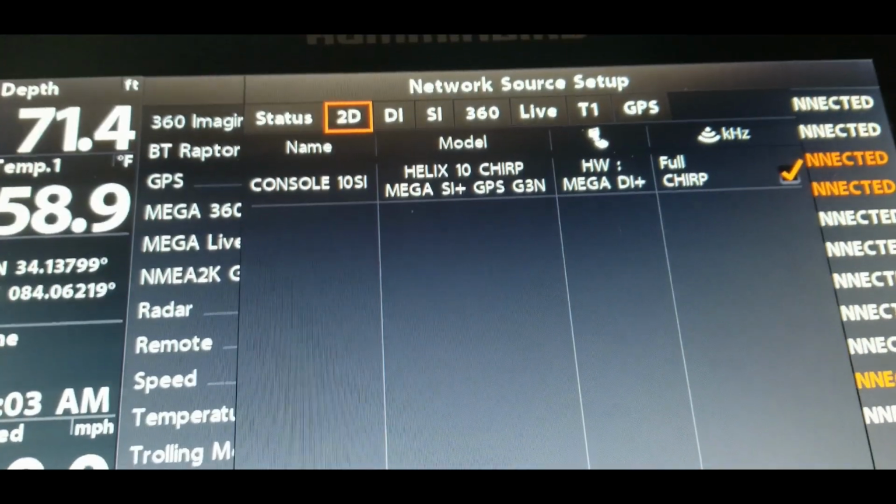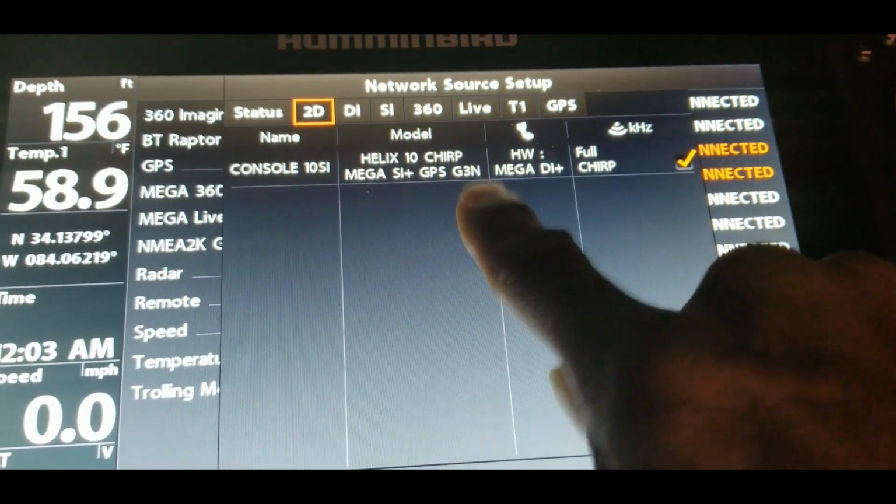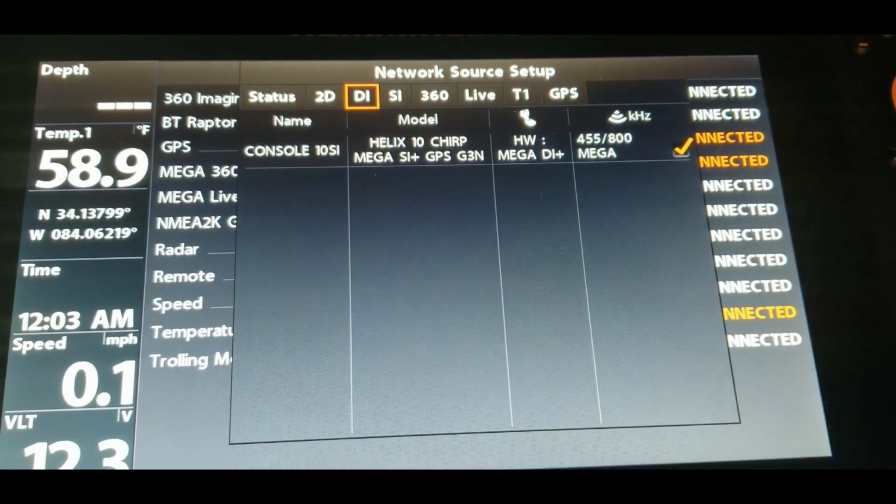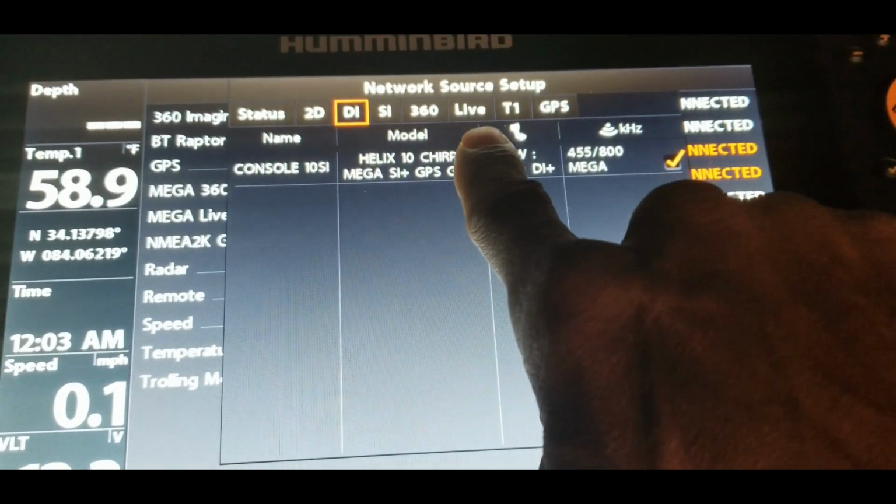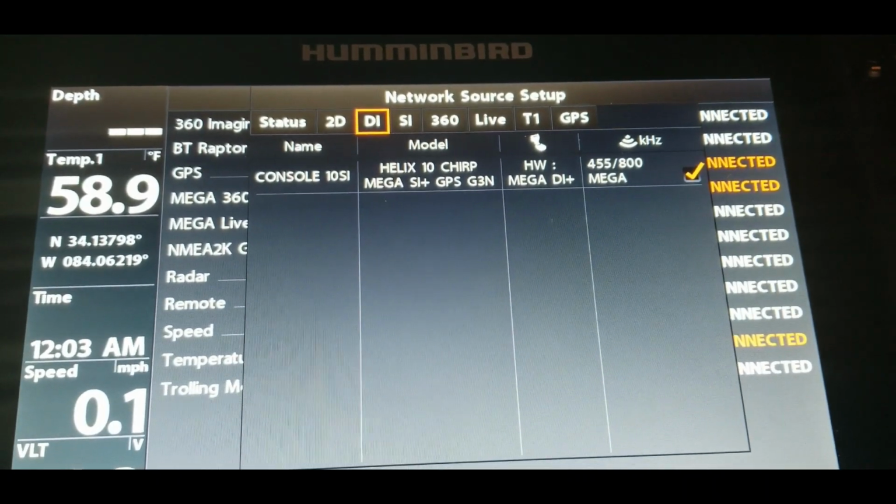All right, so here we go. We have the 2D sonar. Everything's pretty much going to show the option for this right here. Right now, the other systems aren't showing up on the network, but this tutorial is basically just to show you guys how to get to this network source setup and how to go through these options and pick whichever units will show up down in the network source setup.